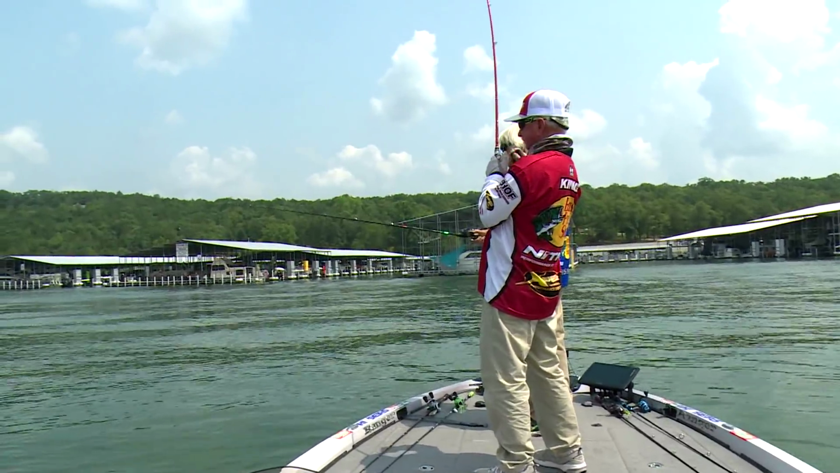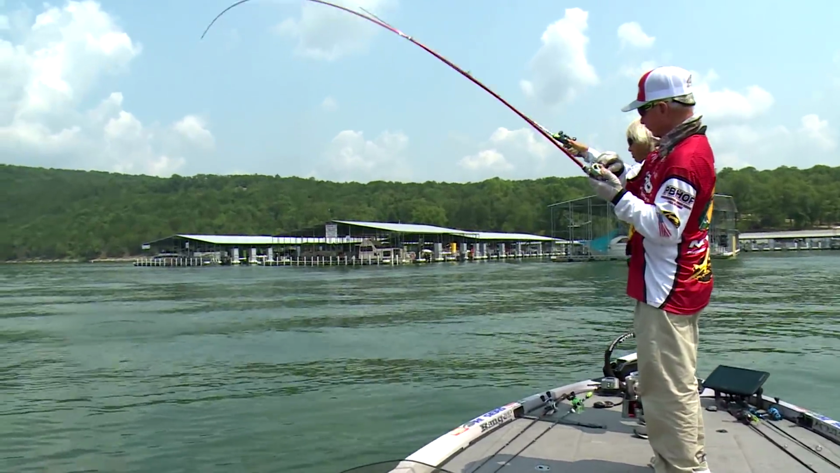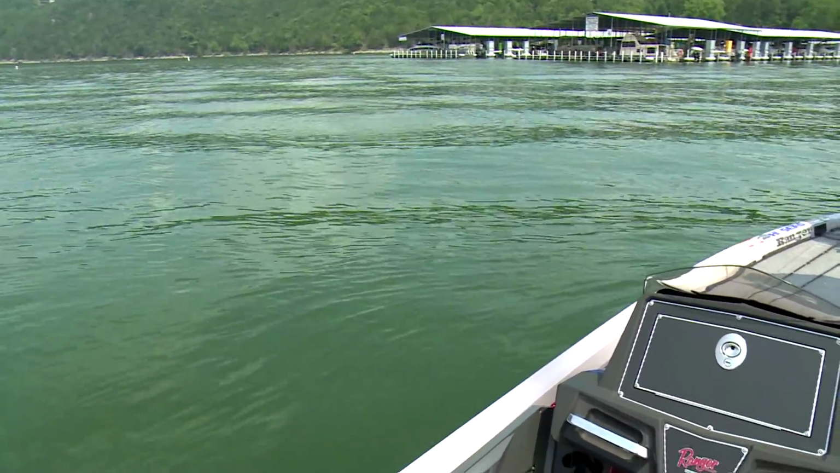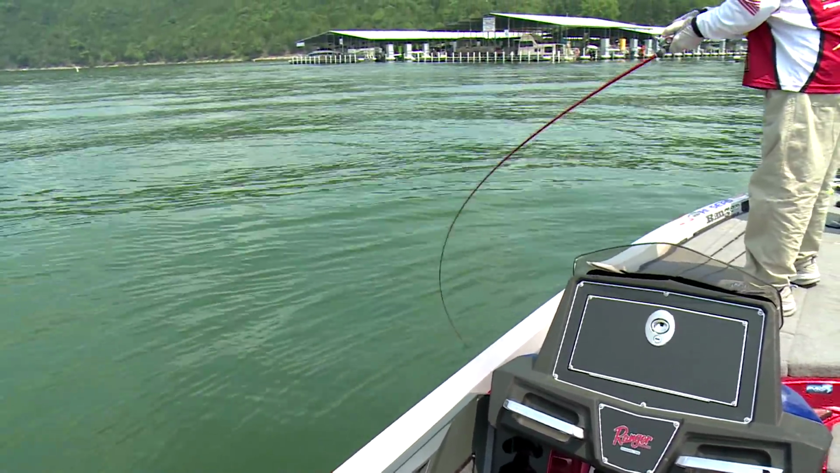Now he's going down. I'm fishing with my buddy, longtime friend, Stacey King. We're fishing Table Rock Lake in Missouri. Oh, it's a nice one. And this is August. We're out here in the middle of August, hot summertime, the hottest month of the year here in the South. And we're fishing down deep, locating fish with our live scope.